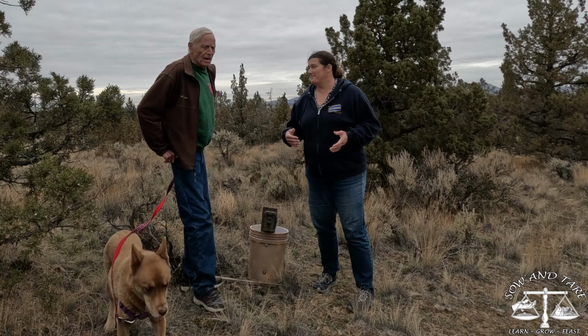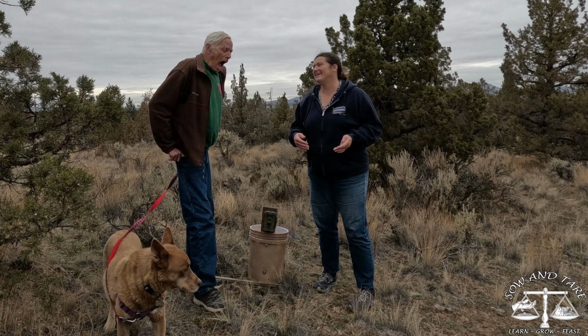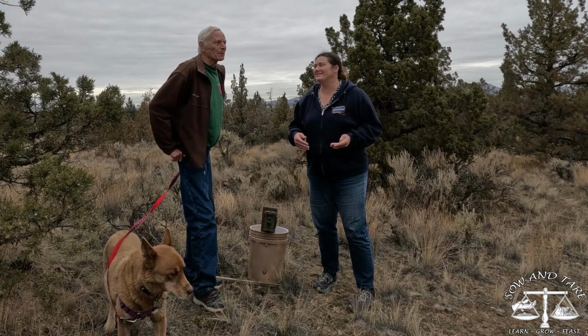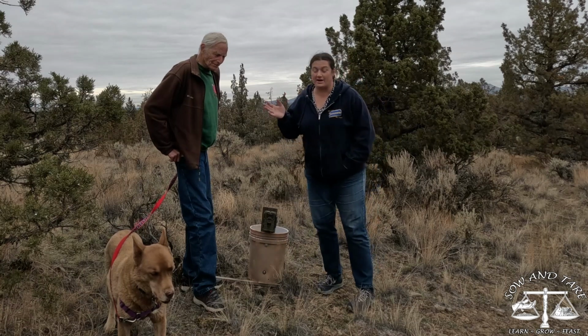And supposedly the animals can't see it, but I've seen them look at the camera. They're not supposed to see it, but they do. It comes up as red.